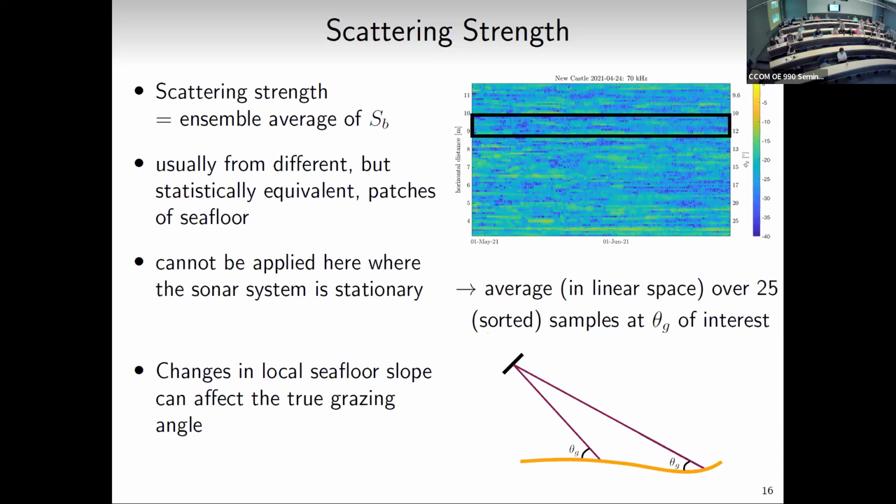So what I do is I pick the 25 grazing angle, I calculate the local slope from the seafloor topography from the previous slide, and take 25 samples at similar grazing angles. So it won't necessarily be the box anymore; it'll be throughout different ranges, but all have similar grazing angles. So all this to say, I take into account the local seafloor topography that will affect the grazing angle of the sound scattering off.